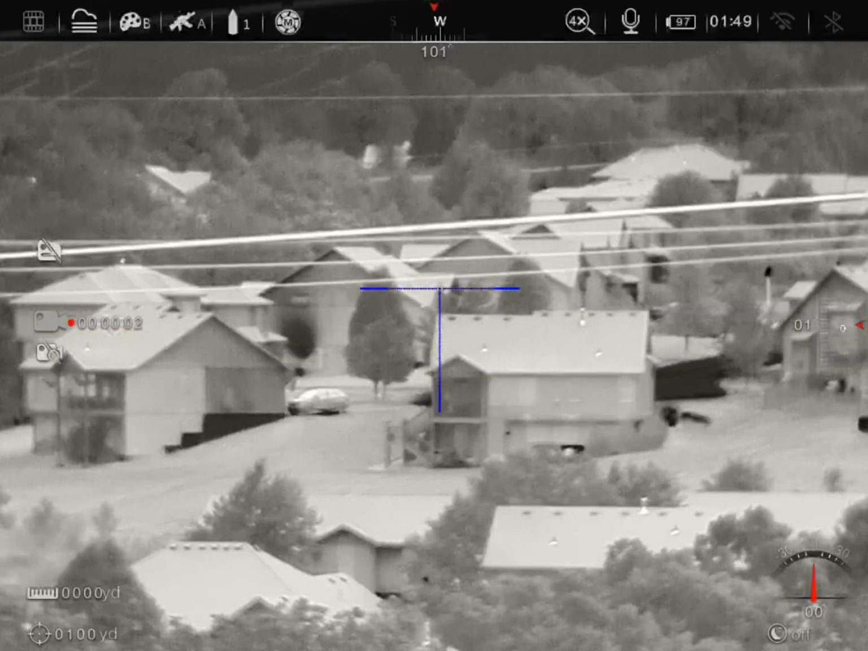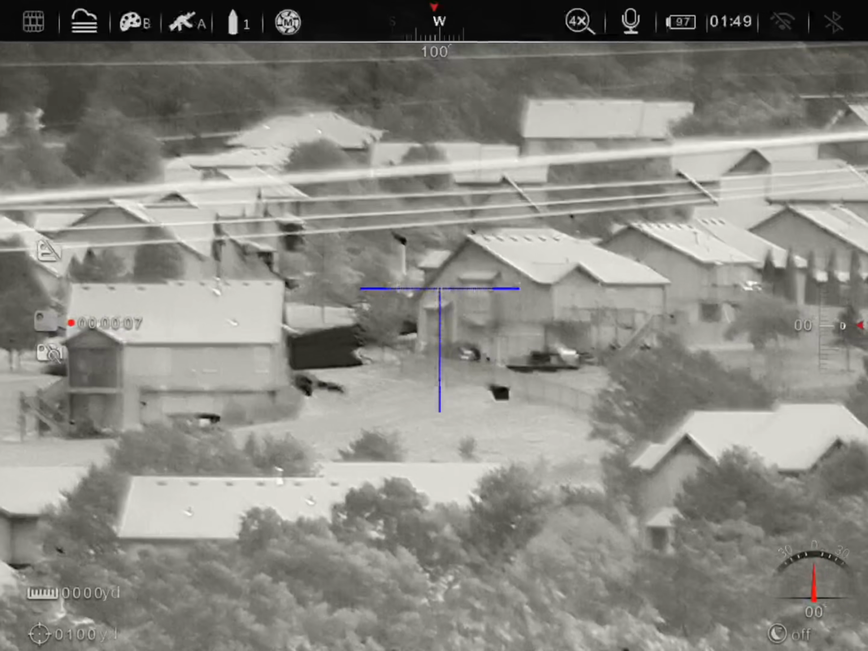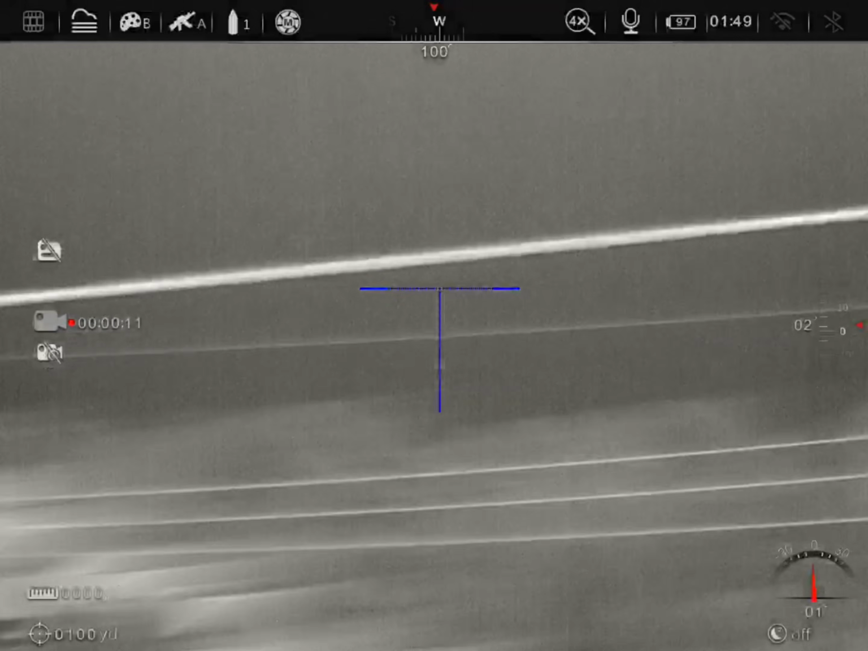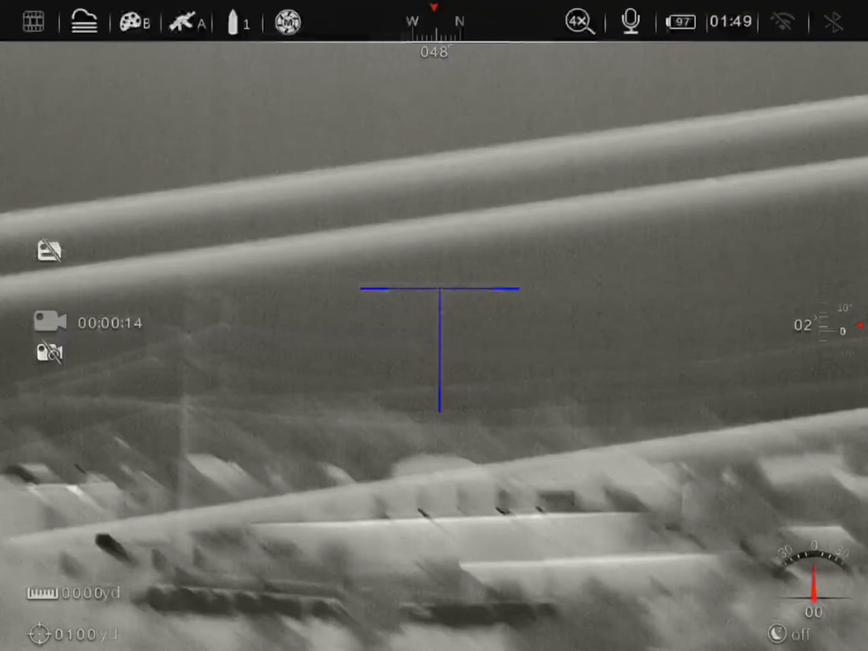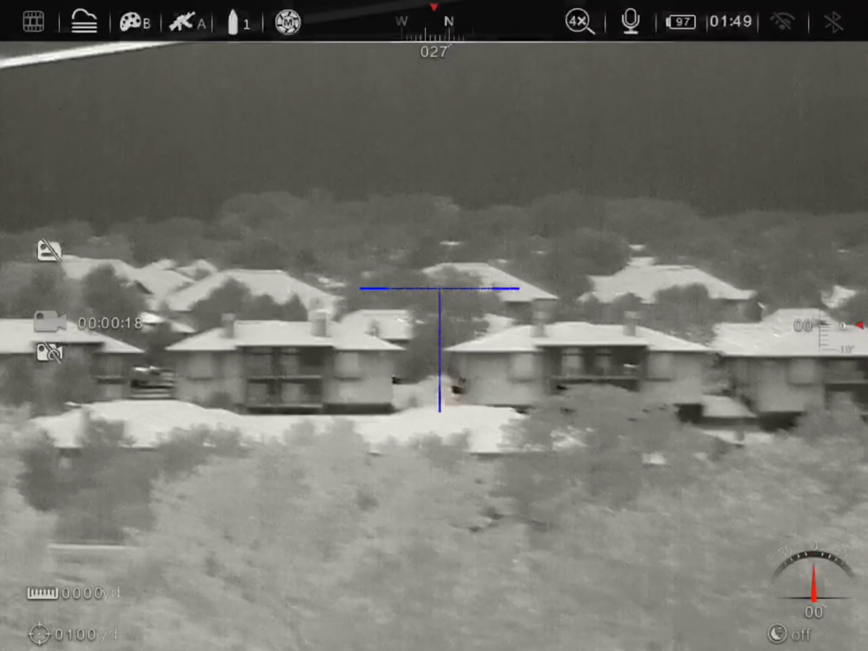Alright, so we're gonna start the frame of reference again. We got houses here, probably 500, 800 yards away. Then we got further out, more houses in that direction.